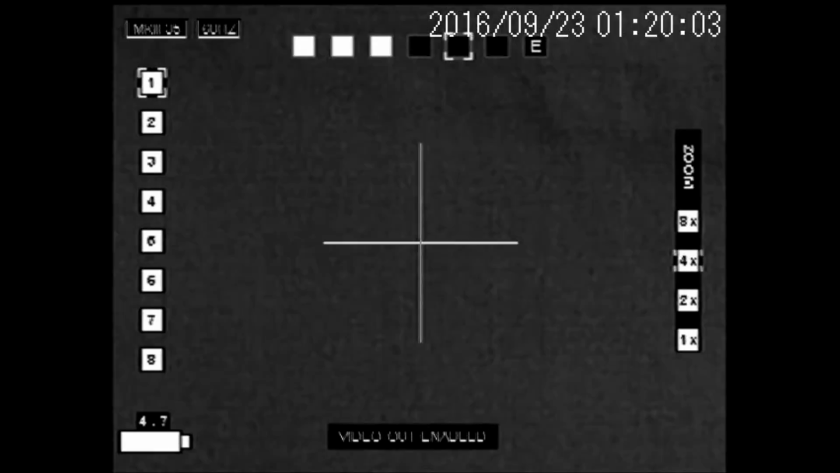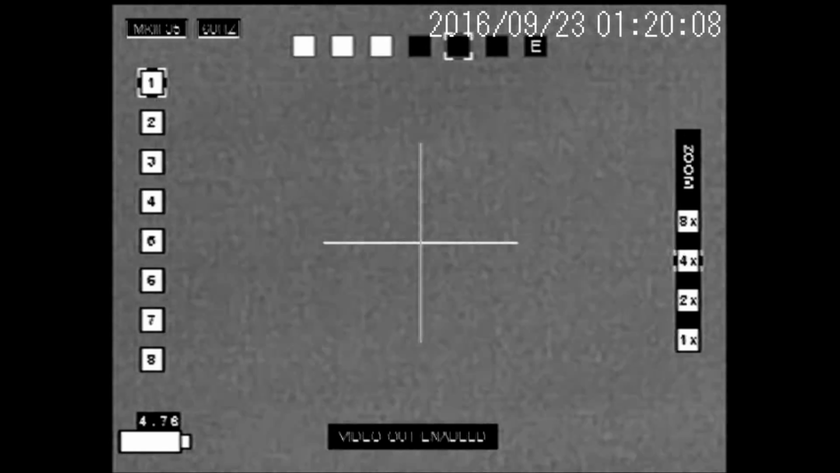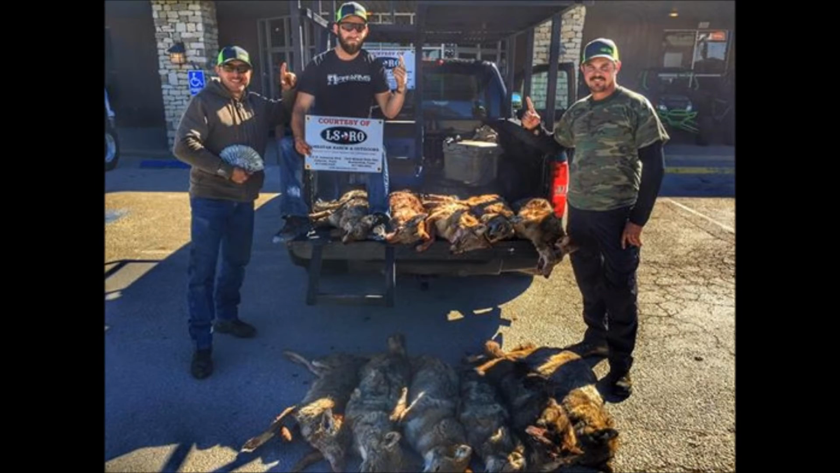We spent a little bit of time looking for him, and then actually saw him about 200 yards away up against a fence, and he was too injured to get over it, so we put him down and collected him.